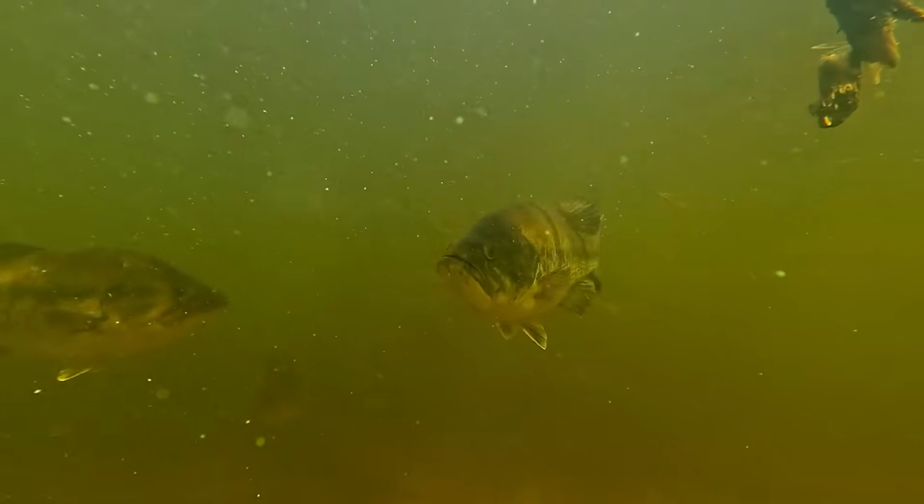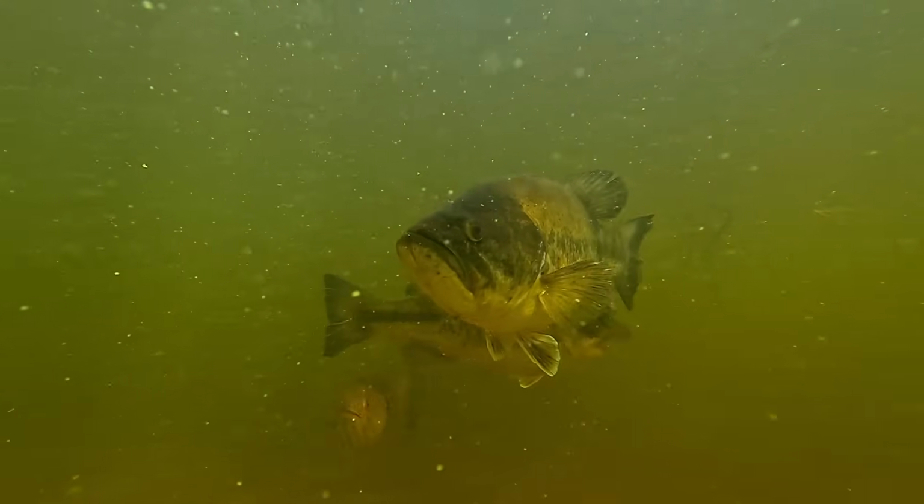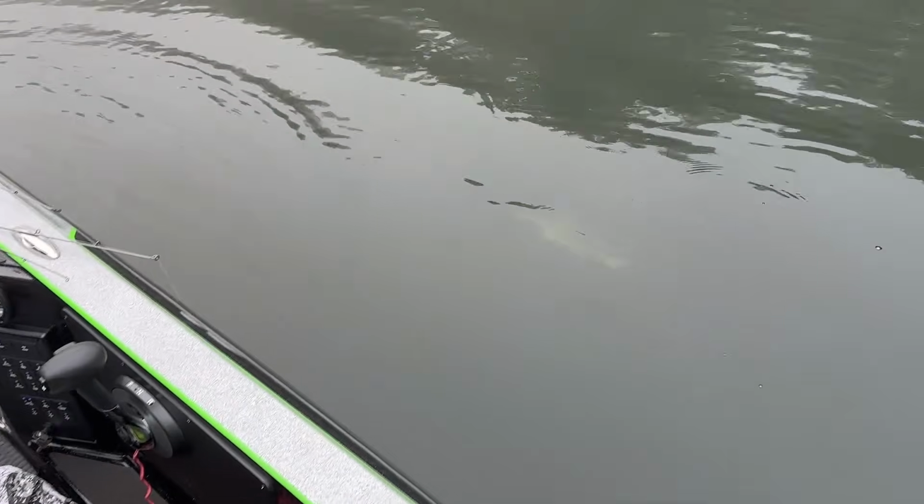And I know a lot of people, I've seen a couple of videos talking about there's no mass migration, and they're right, there's no mass migration, but there is a migration. Some bass migrate. Now, that could be more prevalent in the Highlands reservoirs, but we've followed them, especially with forward-facing sonar now, unbelievable distances. Now, when does it start?